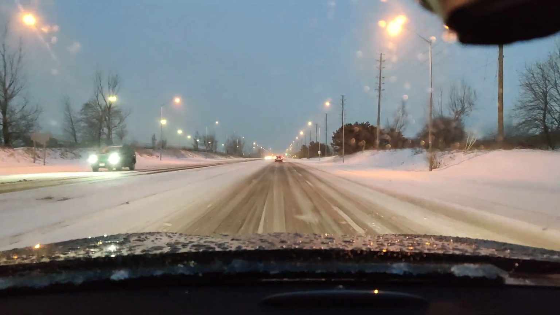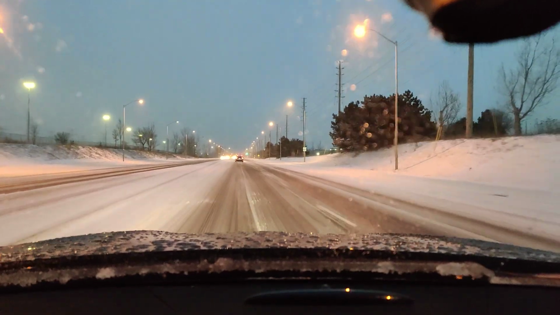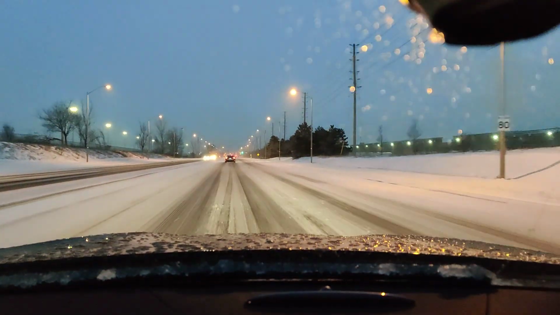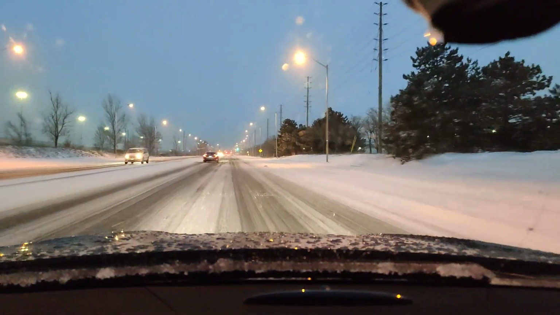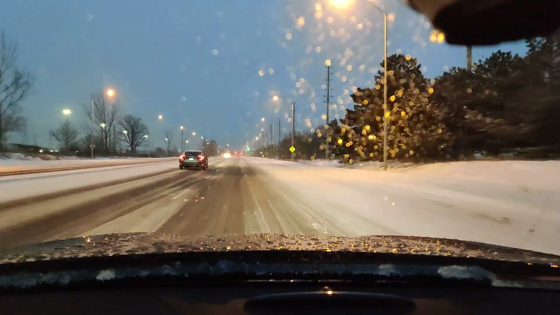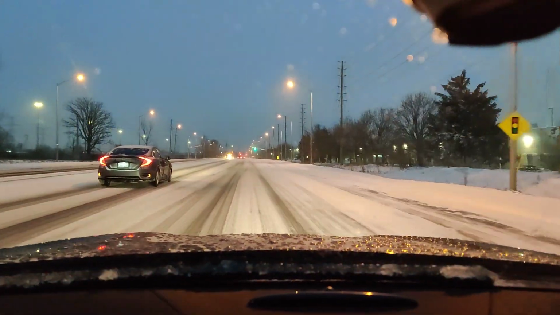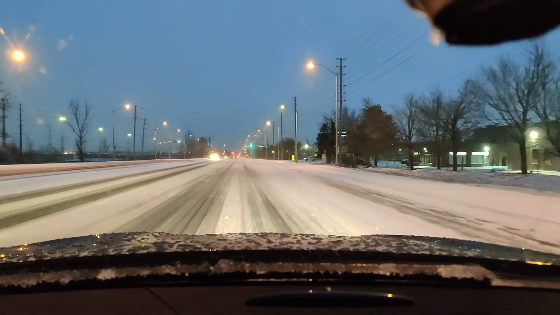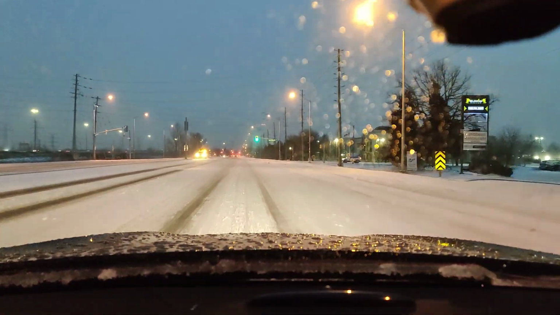C63 AMG in the winter storm. There is nothing that can stop this car. Nothing. No ice, no snow, no nothing. You cannot stop this car. Everybody's always been telling me for so many years. It's almost embarrassing. People are like, oh, you drive your car in the winter time? Oh my God. You know, like, how do you drive it? Bro, like this. This is how I drive it.